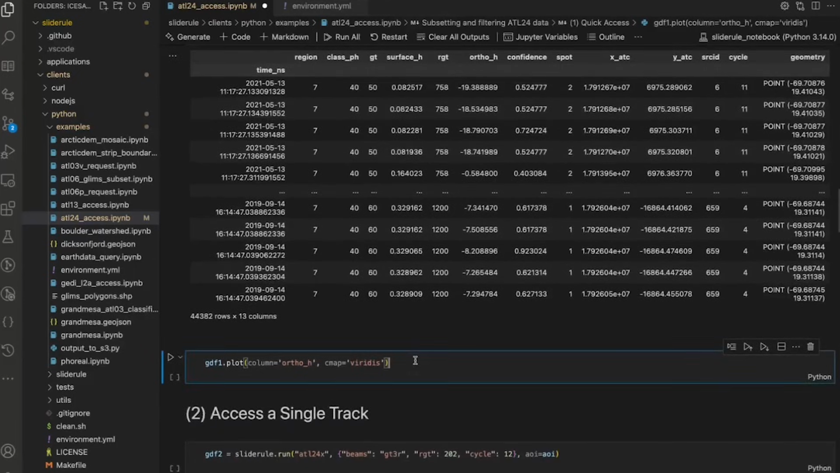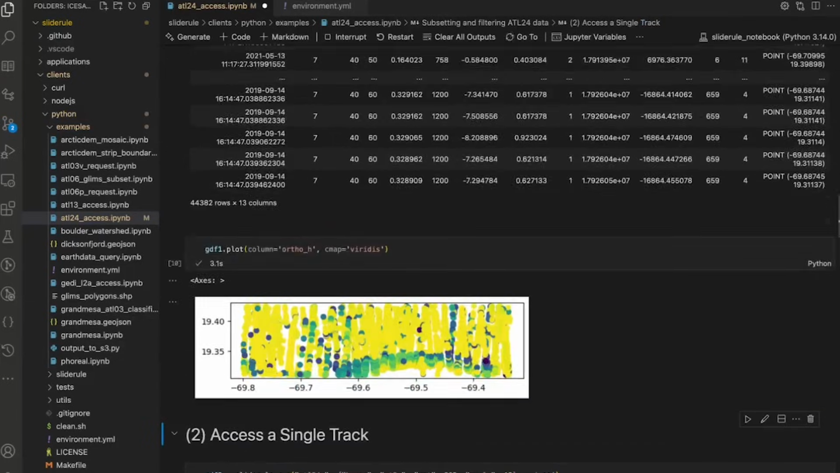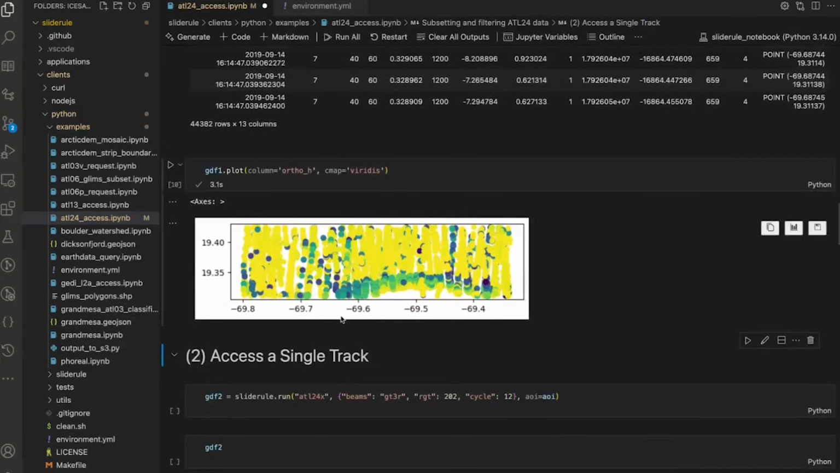So let's plot this and see what it looks like. Okay, this is just a quick view of what it looks like. I can see here underneath where it's white, this is probably land. Then this is where we get a lot of good bathymetry near to the shore, and then the algorithm is doing its best to find bathymetry as it goes farther offshore.